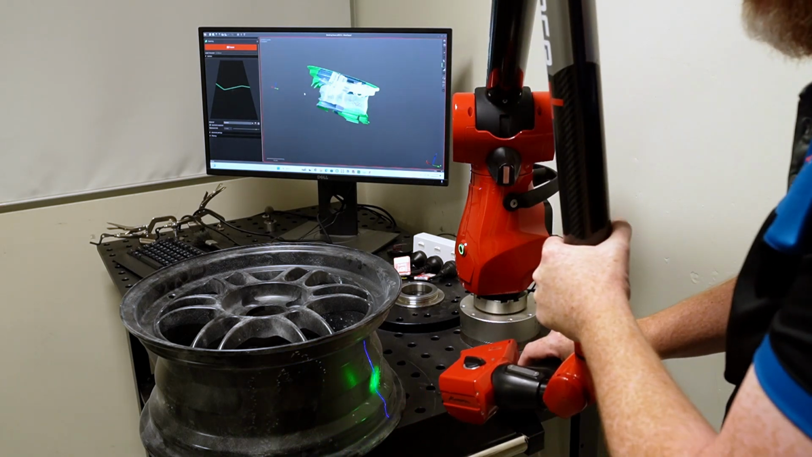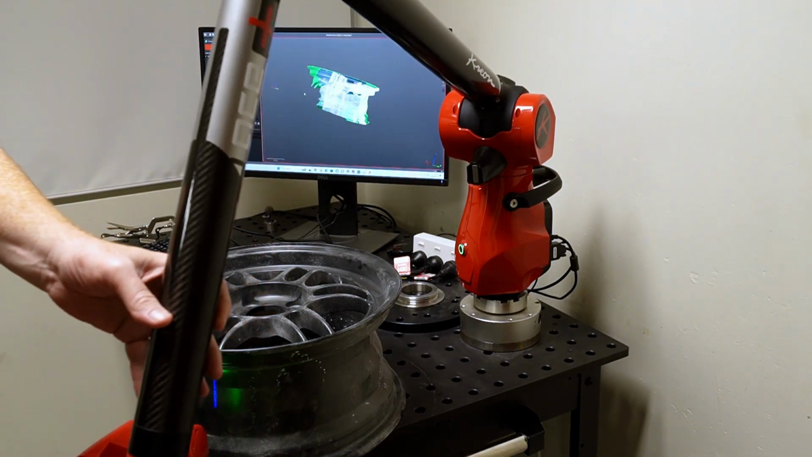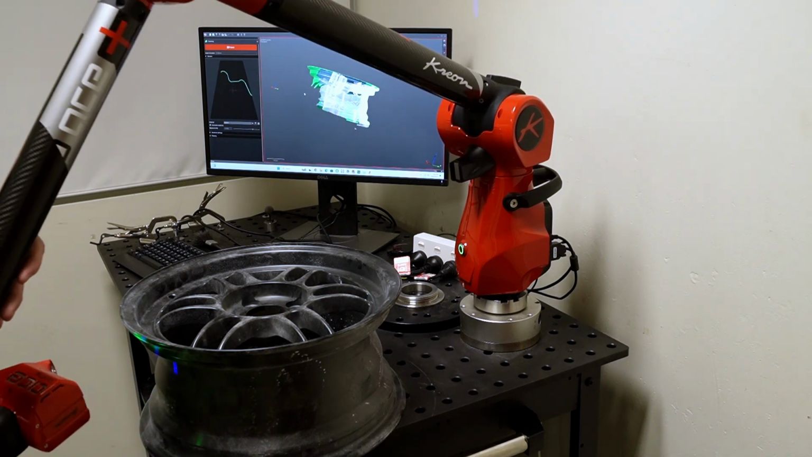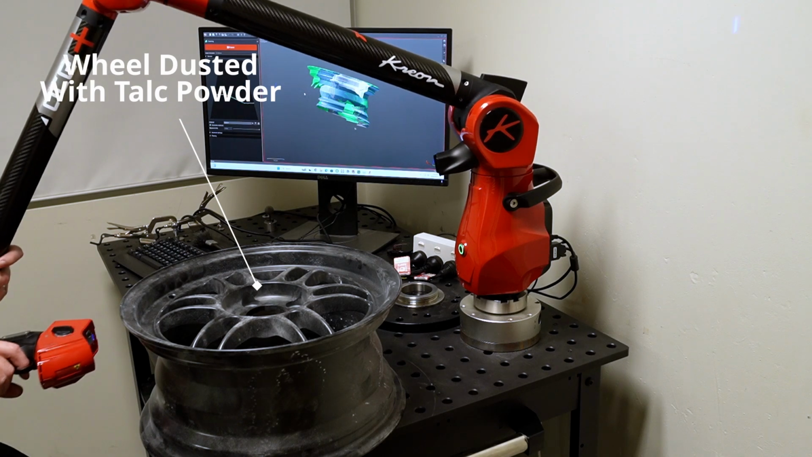Now, I had heard that a hairspray could work as well, but I didn't want to risk anything that was going to mar the surface or stay around afterwards. Now, to avoid damaging the finish, in this case, I used baby powder. Now, this is very difficult to evenly apply.